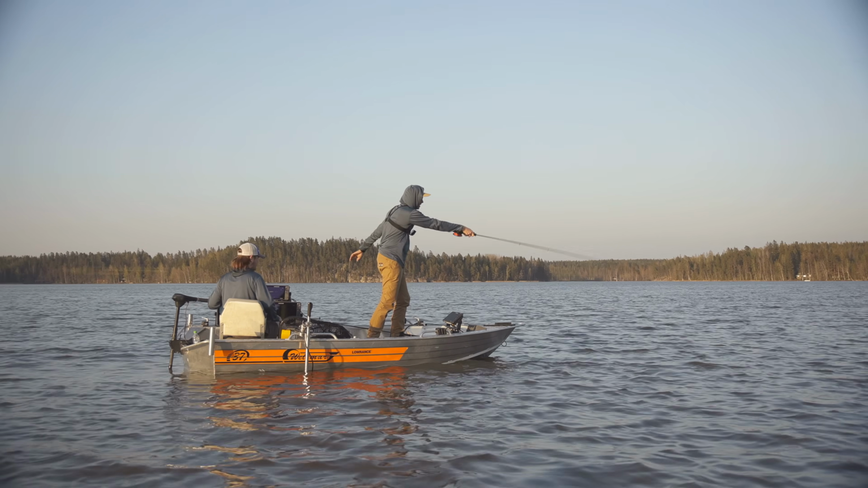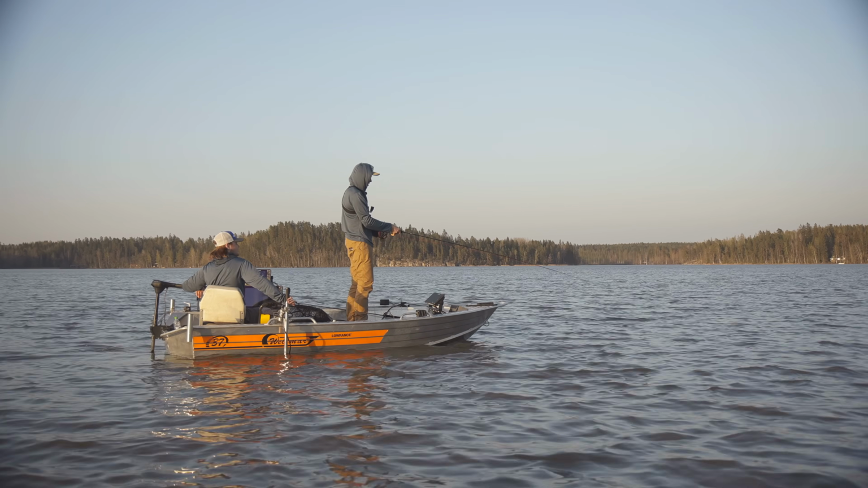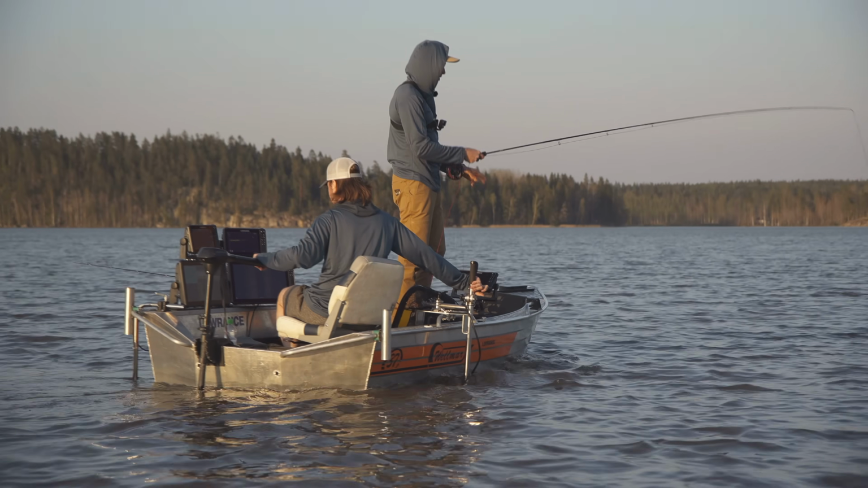We got this to take, but we couldn't hook it properly. Followed 2 times after I felt I hooked it, and it still followed 2 times all the way to the boat.